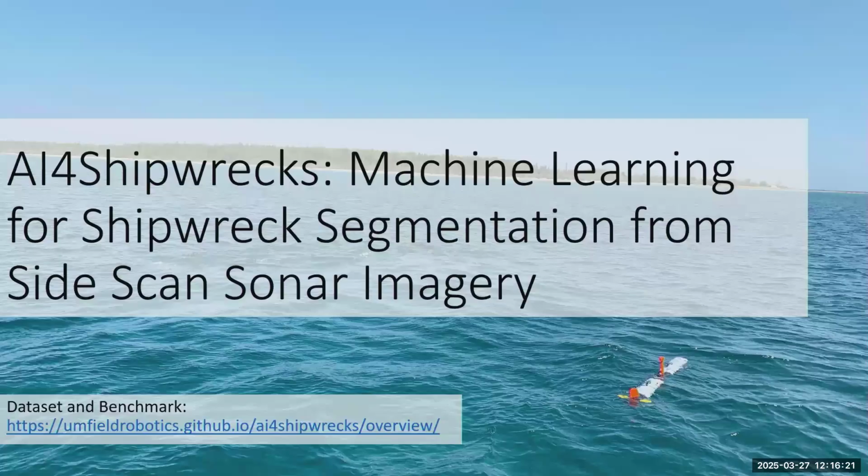Okay, so one of the other goals I mentioned was to increase data accessibility for these tasks. By the second year, we had visited quite a few shipwreck sites. So we used this to compile a new data set called AI for Shipwrecks. And this data set is really meant for encouraging new innovation in machine learning for shipwreck segmentation.